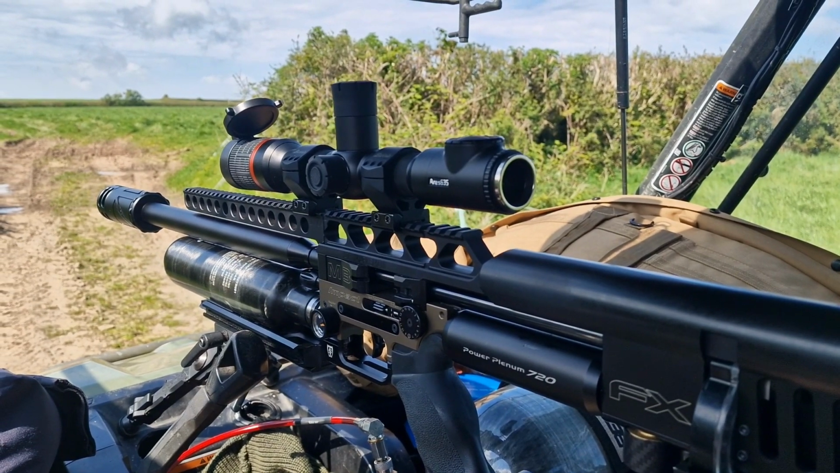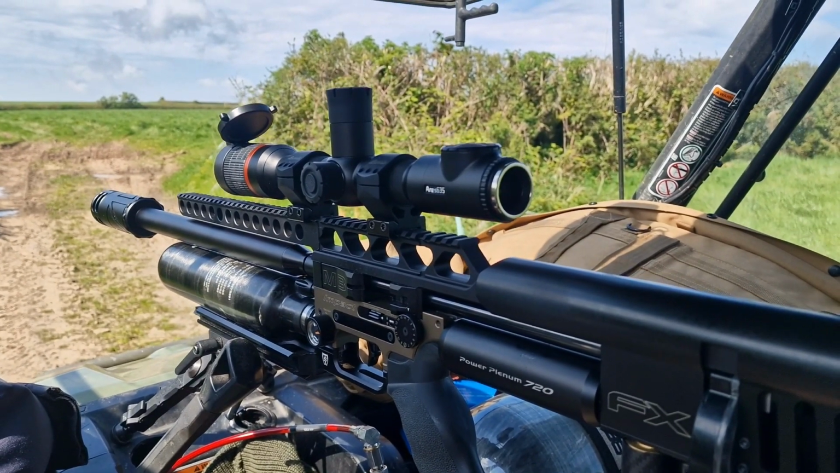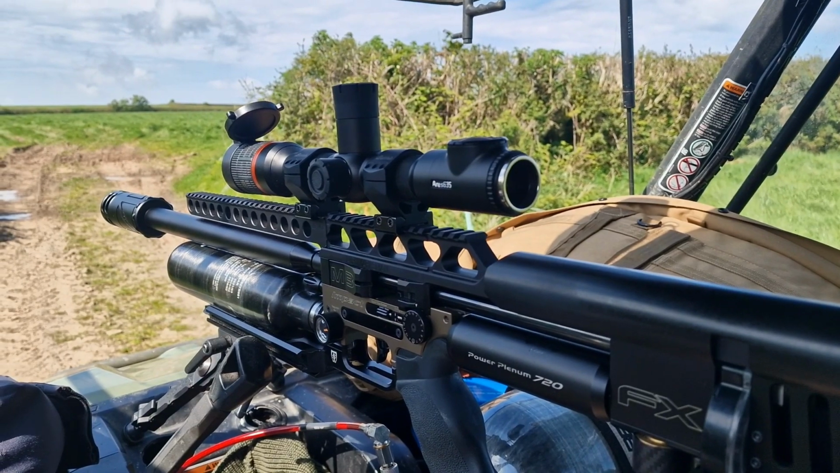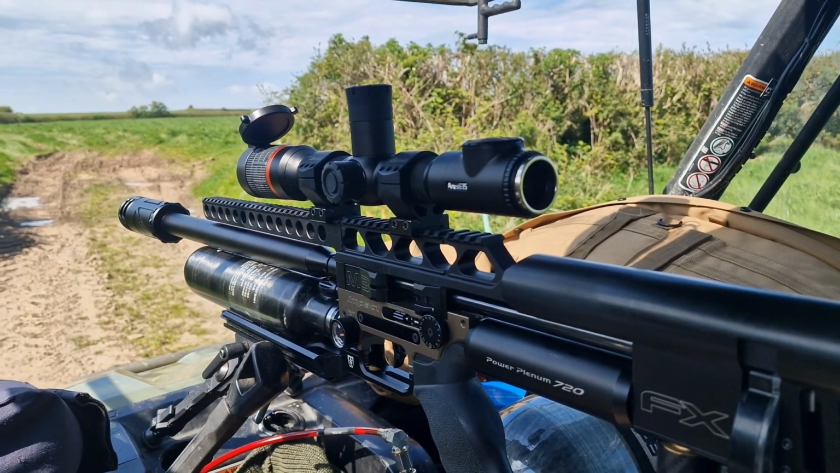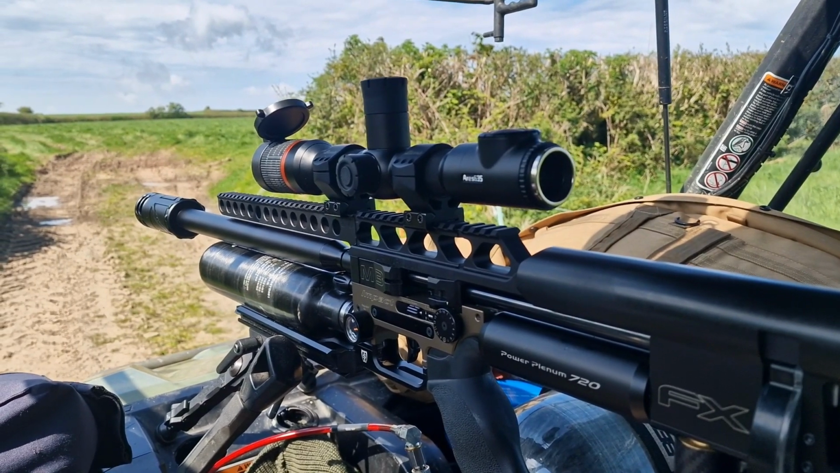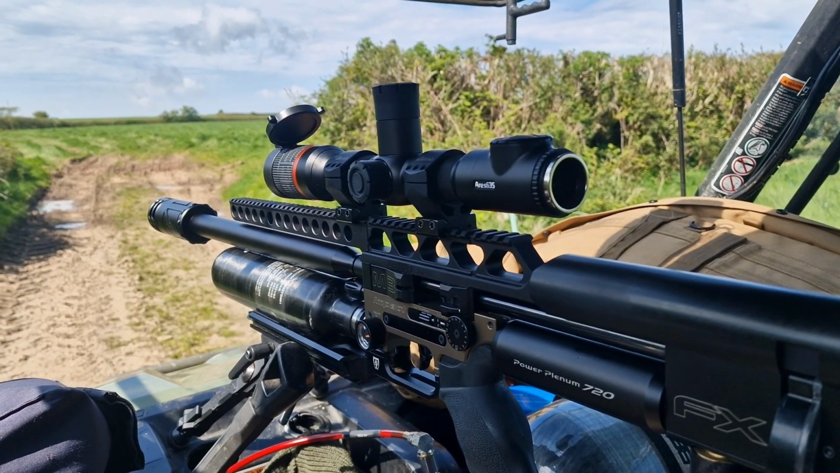Same principle with your centre fire, but like I said, better to do your bore sighting first, get yourself on paper, and you'll just save a fortune in ammunition. Obviously that depends where you live in the world, but here in the UK it costs a hell of a lot. So yeah, that's how you can do that.